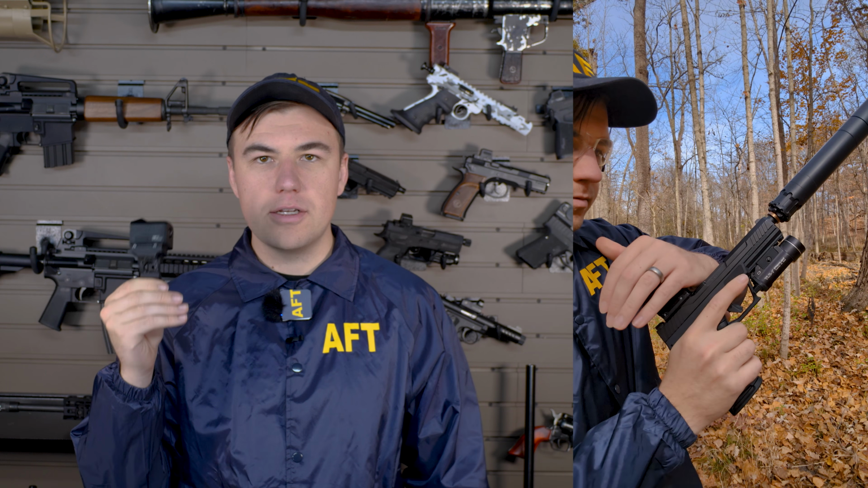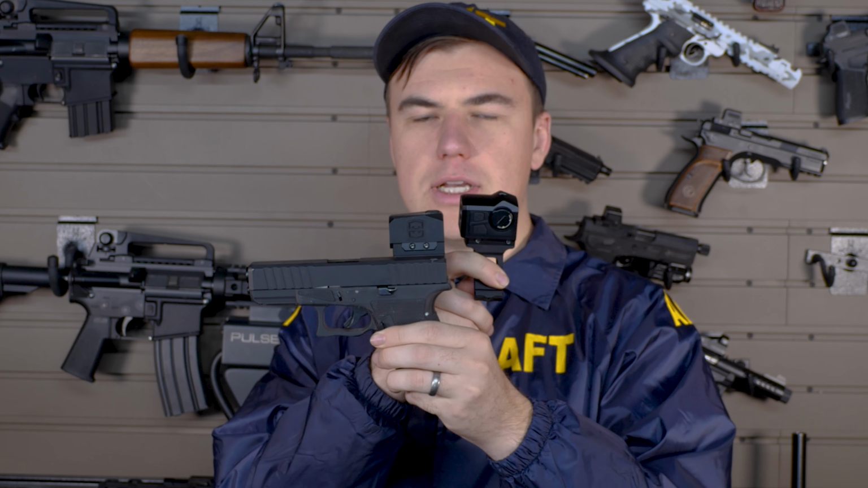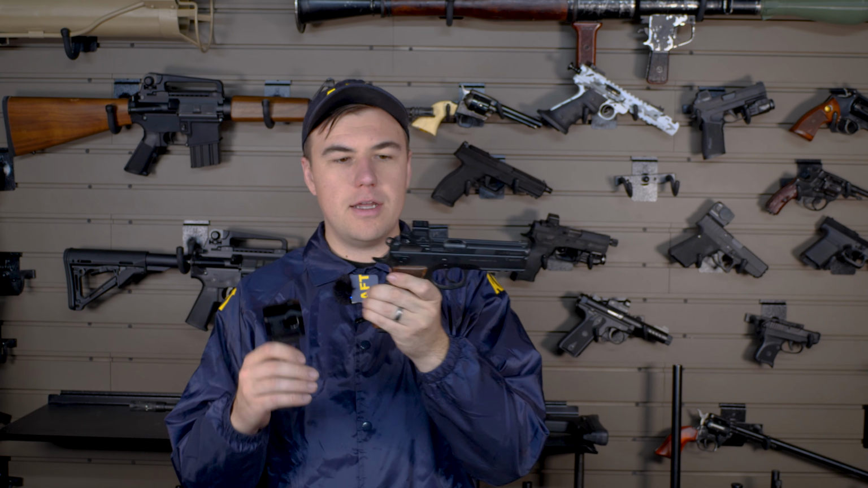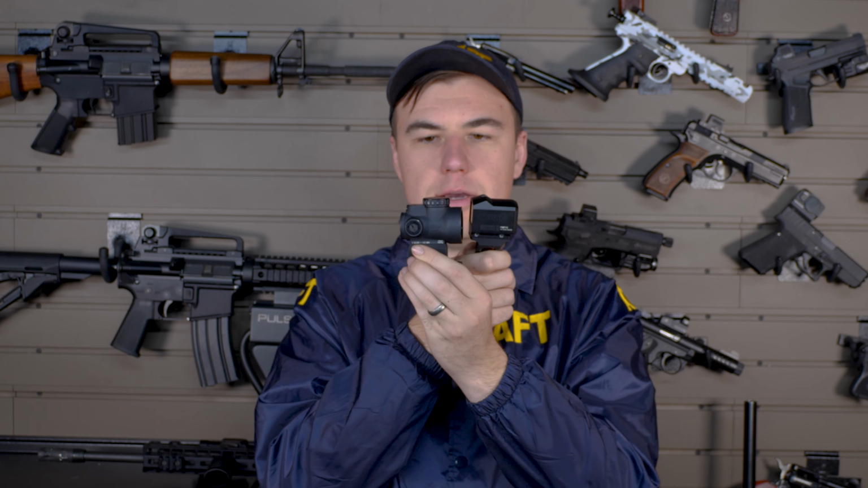Having a thermal capability in the size of a pistol dot, albeit a large pistol dot, is totally new. It's about the size of a Swamp Fox Kraken. If you can see, it's chunky. It's not a small red dot. It is in the realm of a red dot. Here's a Holosun EPS. You can kind of see the comparison there. It is slightly smaller than a Trijicon MRO.